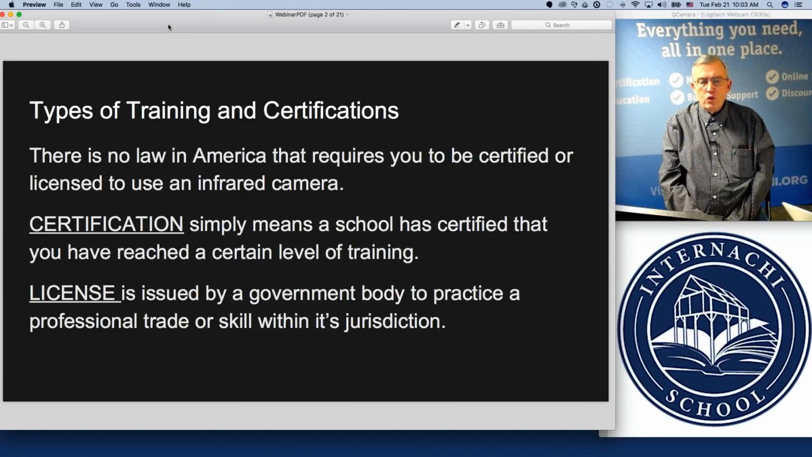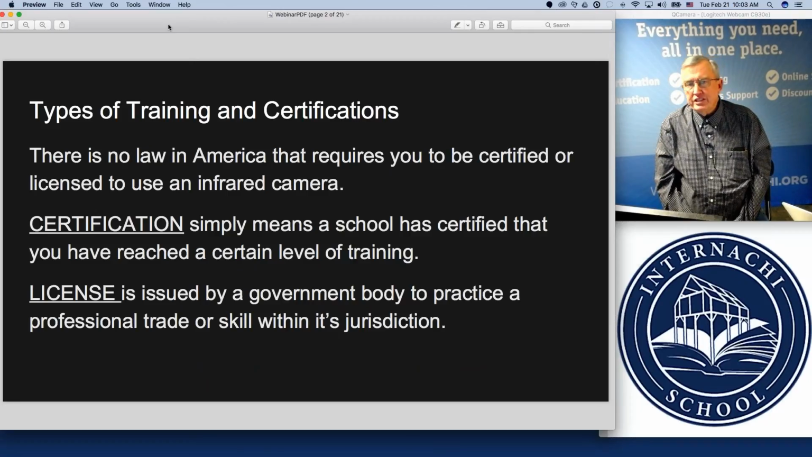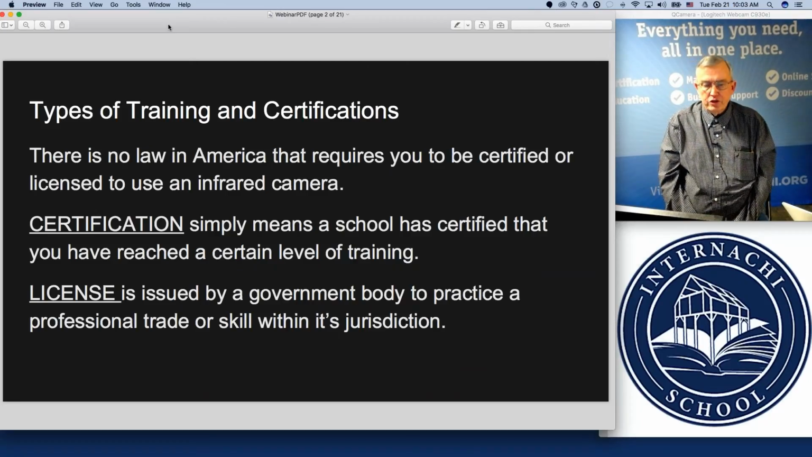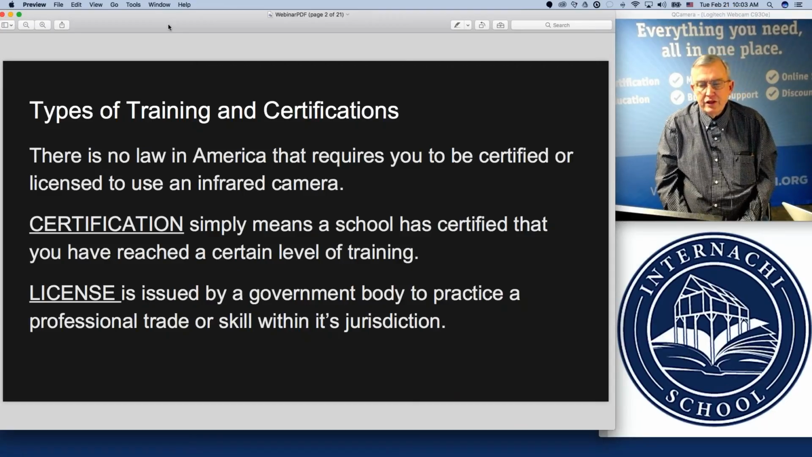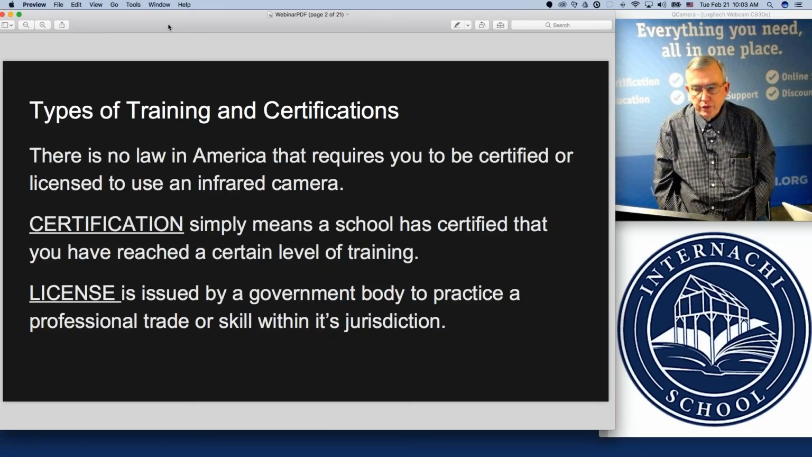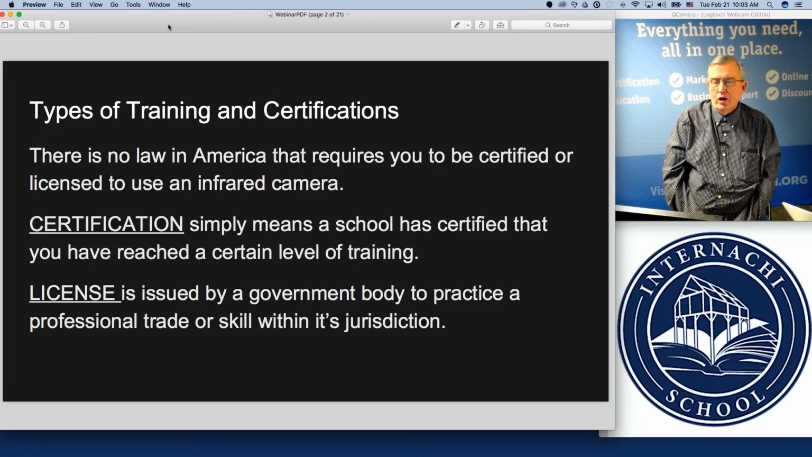There's a lot of different questions that come up about the types of training and certifications that are out there, and we're going to try to cover some of that briefly. In the United States, there's no law that requires you to be certified or licensed to use an infrared camera.